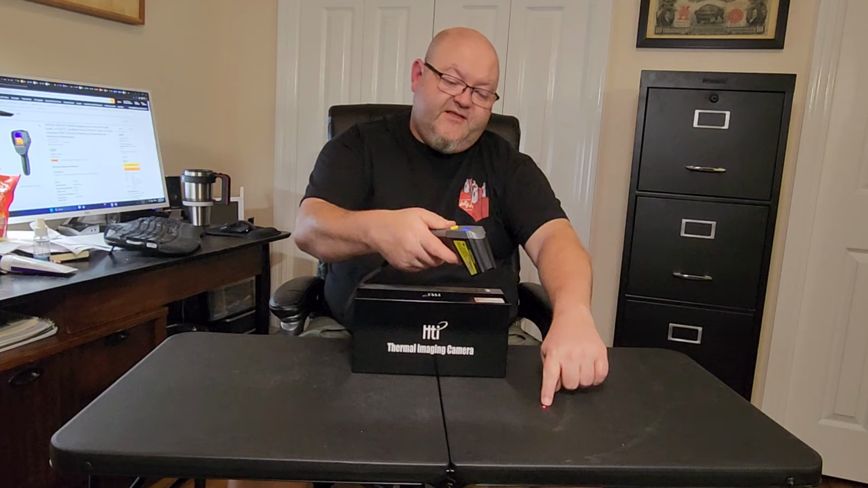Everybody's seen these little cheap infrared thermometers you can get at Harbor Freight, and I think Lowe's and Home Depot, and probably even Walmart carries these things. And all you do is point it, and wherever you see that little red dot, it tells you the temperature. And these are very handy. But I wanted something that took it a step further and had a thermal imaging camera on there.